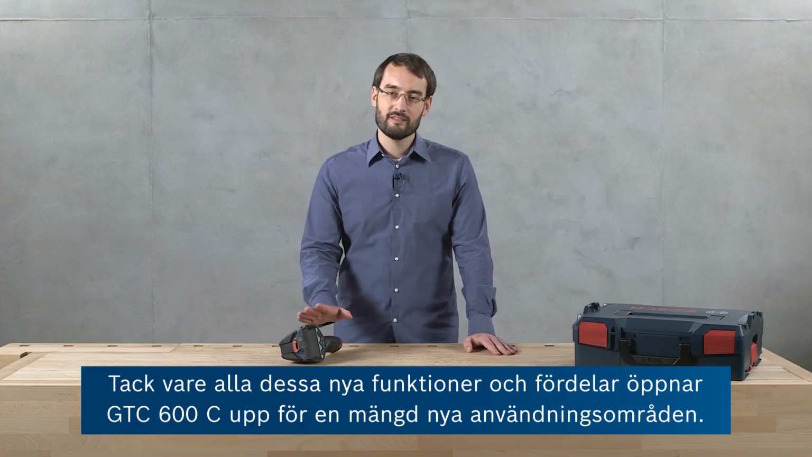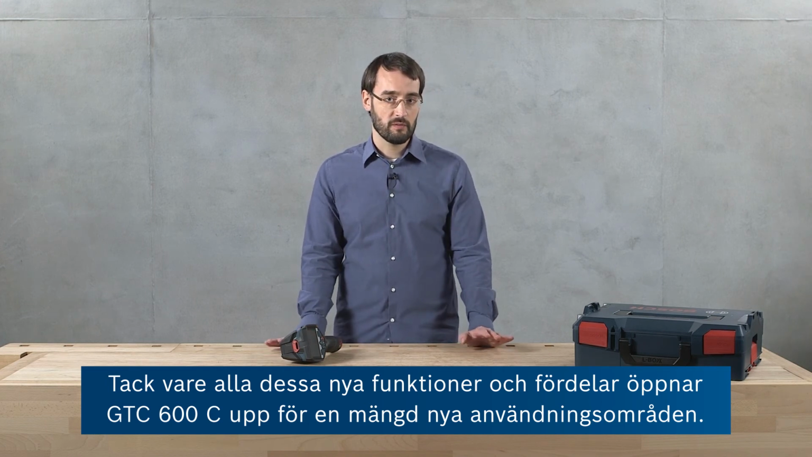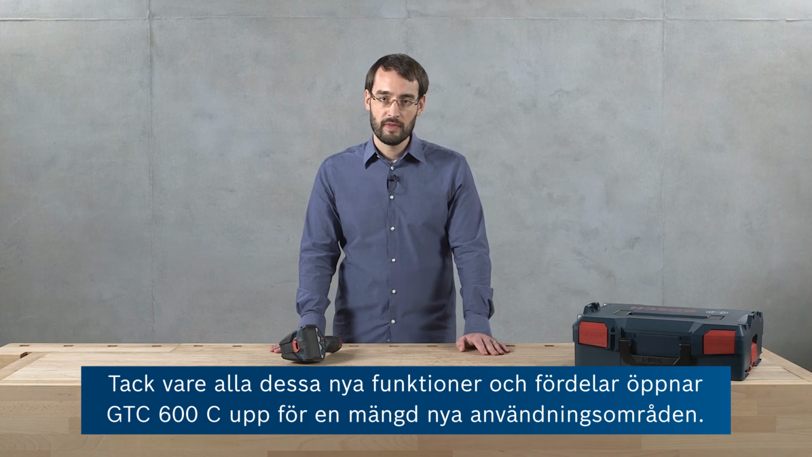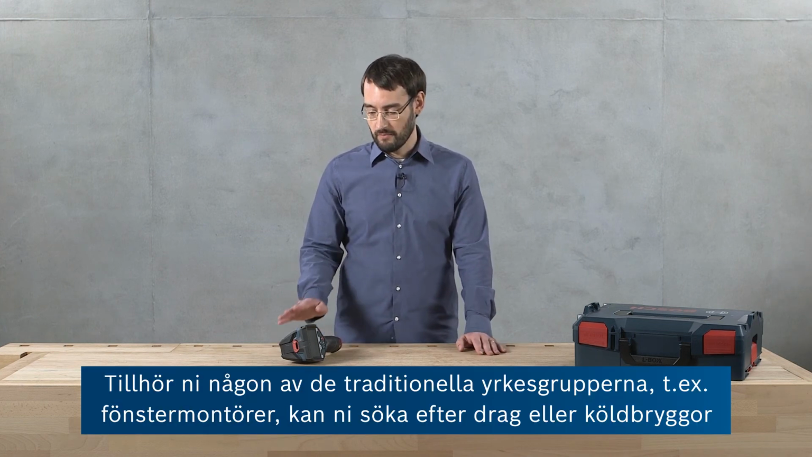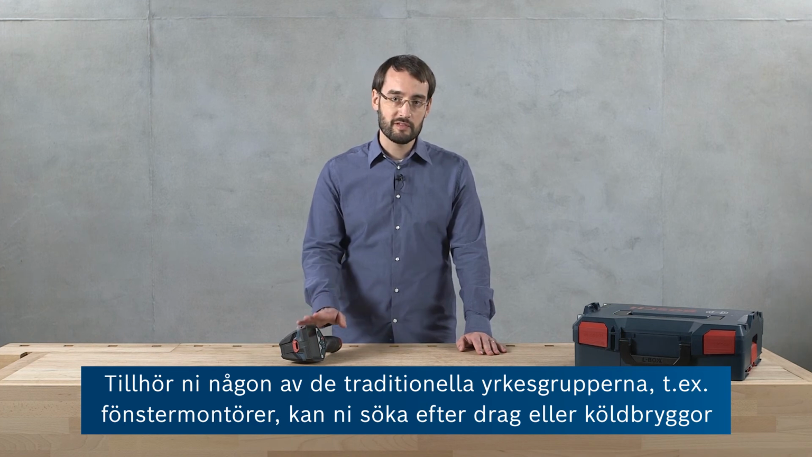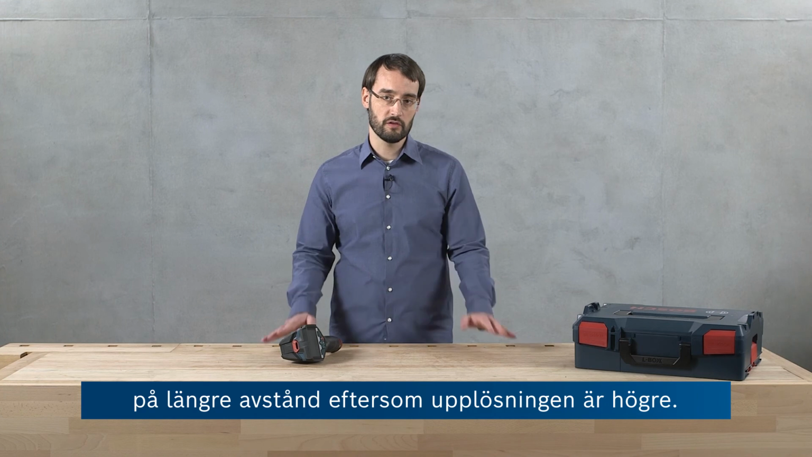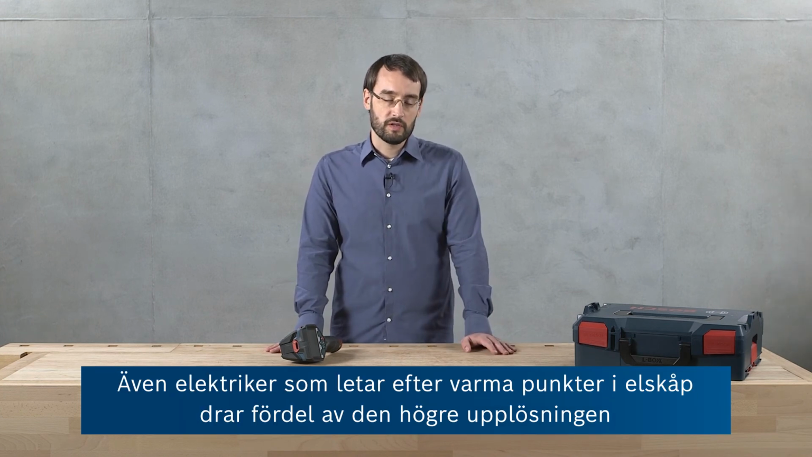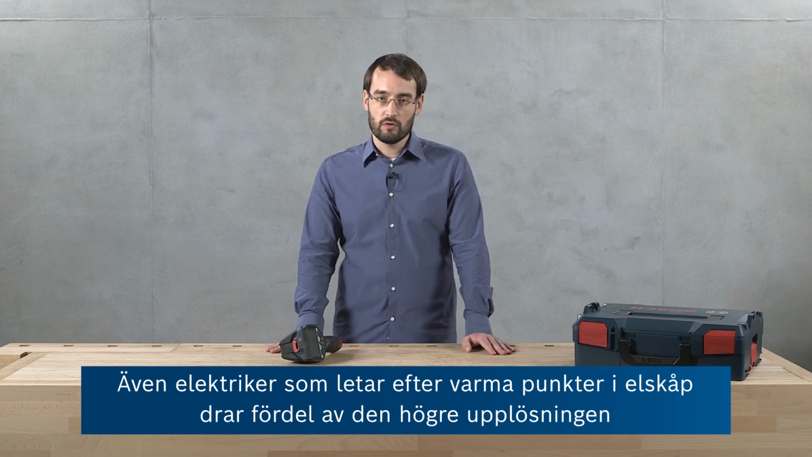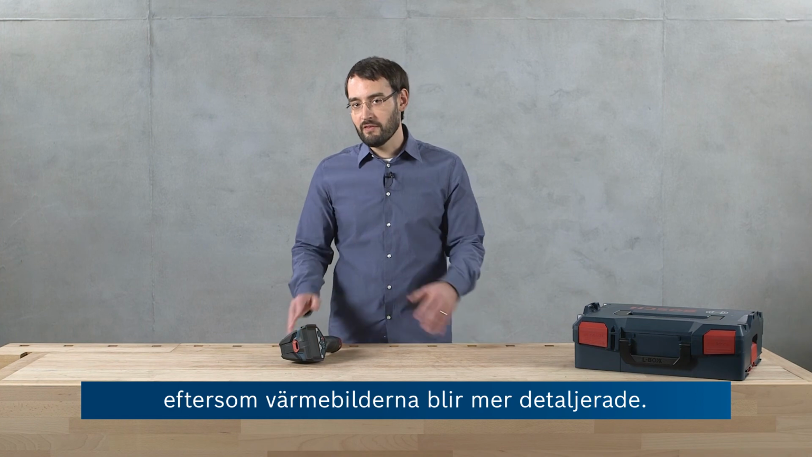Now, with all of these new features and benefits, the GTC 600C opens up a whole range of applications. In traditional trades, for example, for window installers, you can search for drafts or thermal bridges at a larger distance because you've got a higher resolution. And an electrician, for example, looking for hotspots in a switching cabinet will also benefit from the higher resolution because you can see finer details in your thermal image.